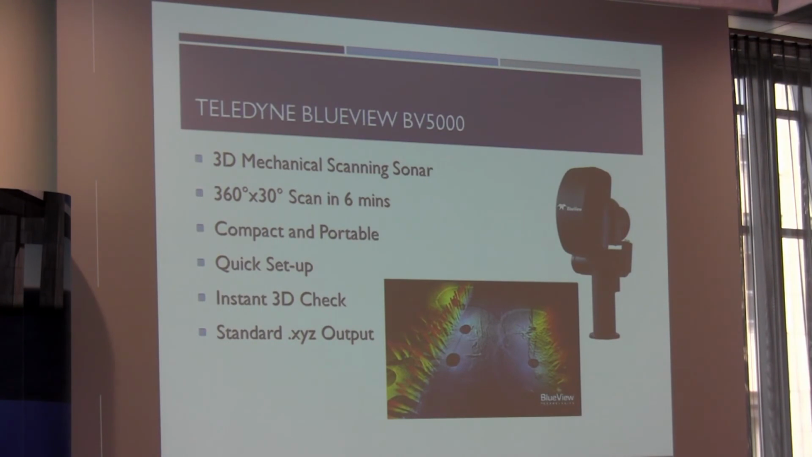It usually takes maybe half an hour once the system is in the water, with the post-processing maybe 5 minutes of that. So pretty quick really to get one of these positions here. It's compact, it's portable. It comes in a